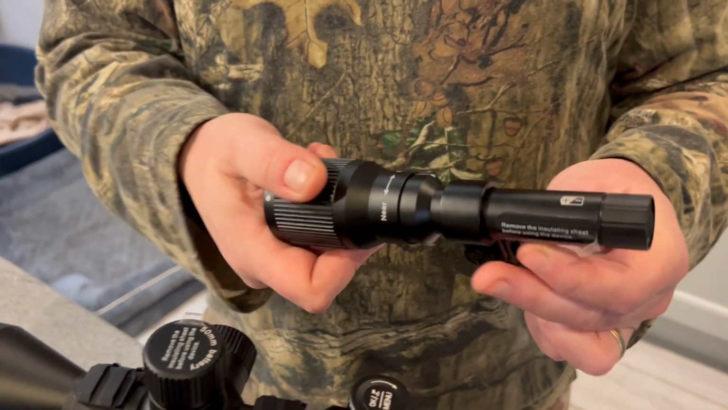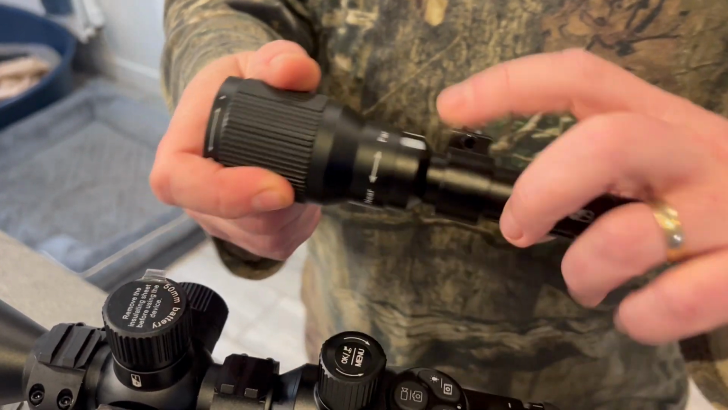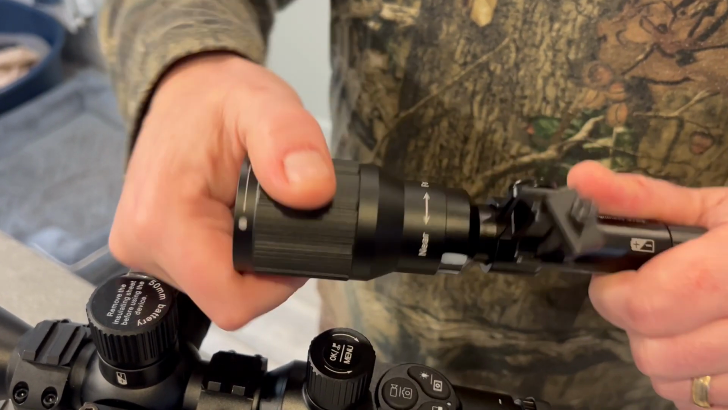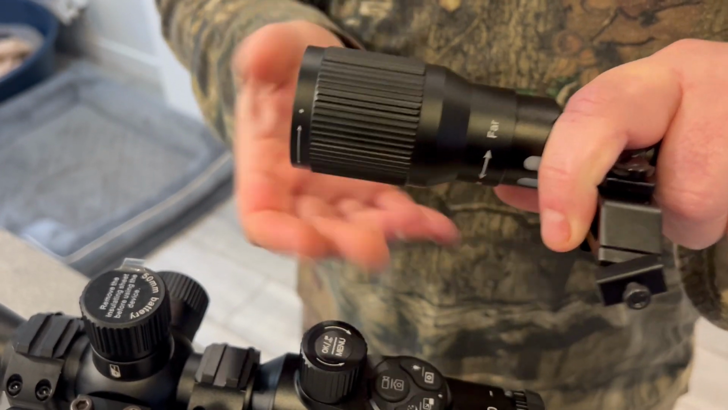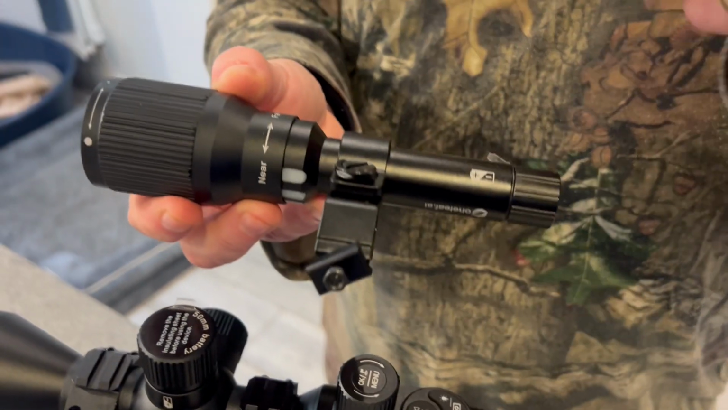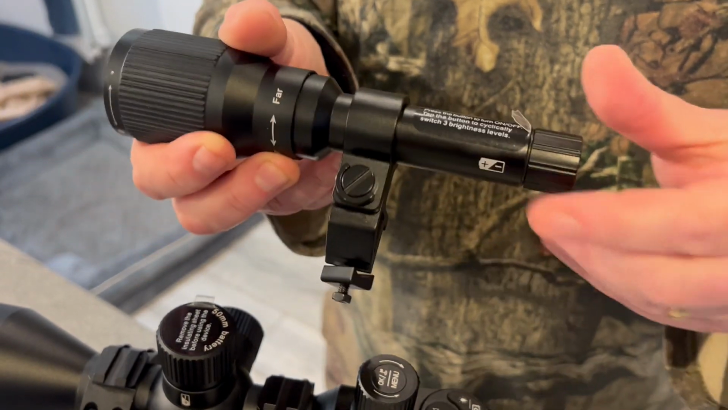So this is its own infrared. It's got the 3 different stages of intensity, focusing as normal, near and far. So you can either have it floodlit or just a narrow beam. Again, in the box it comes with this Picatinny connector already set up.